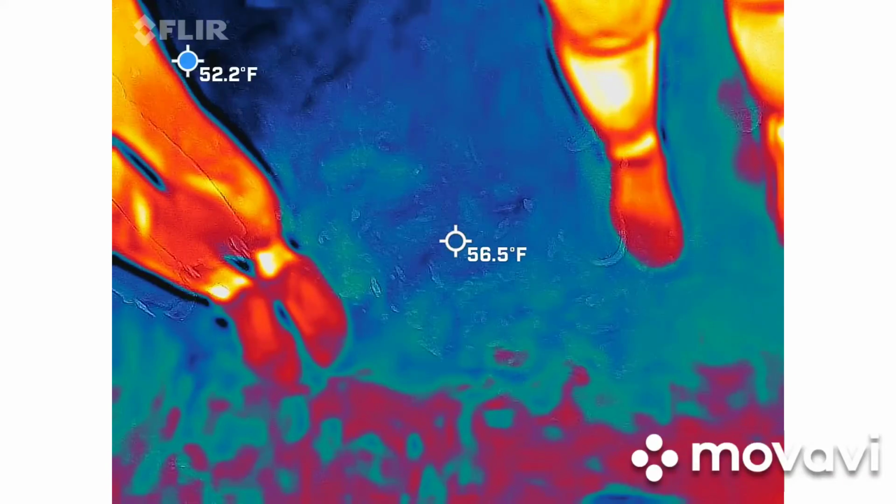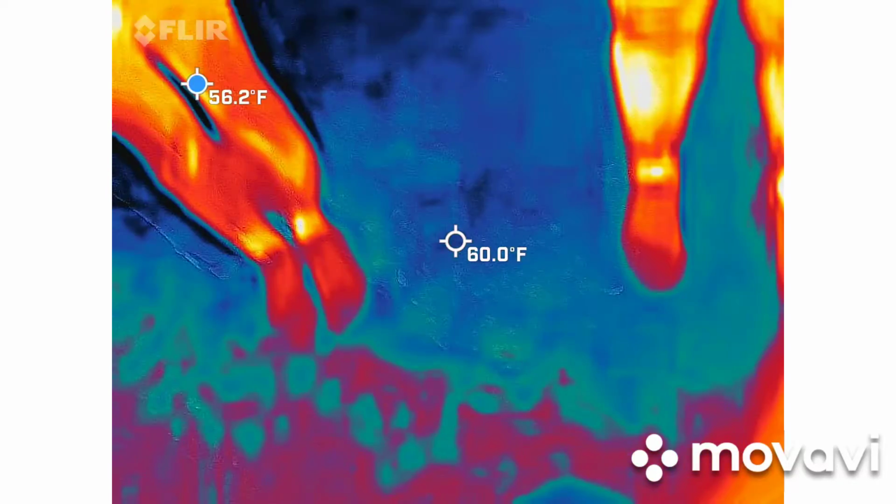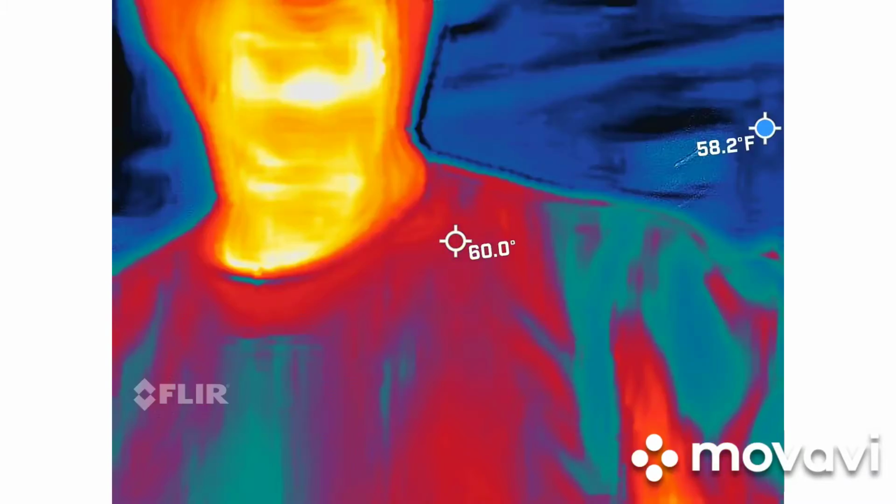What's the opposite of heat? Cold. Cold. Oh, dead people. Right, cold. We're looking for cold spots. Right. So, oh, I got all females tonight. So, guys, I'm the hottest thing in the picture.